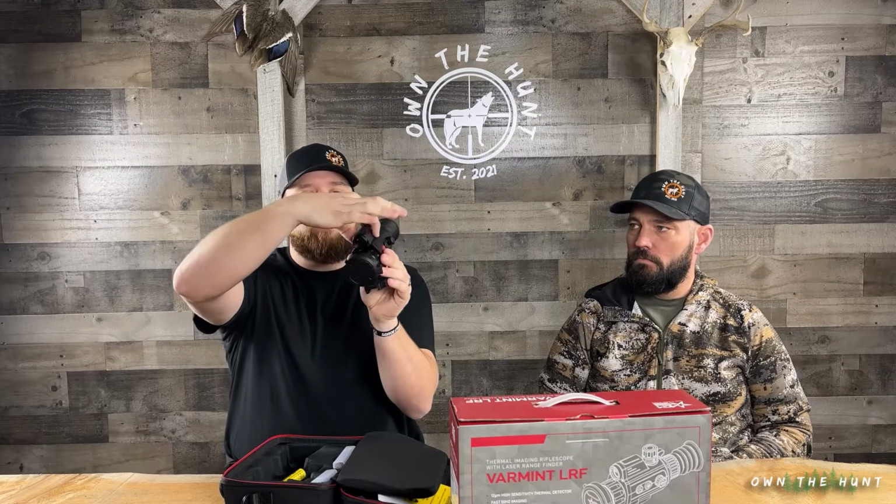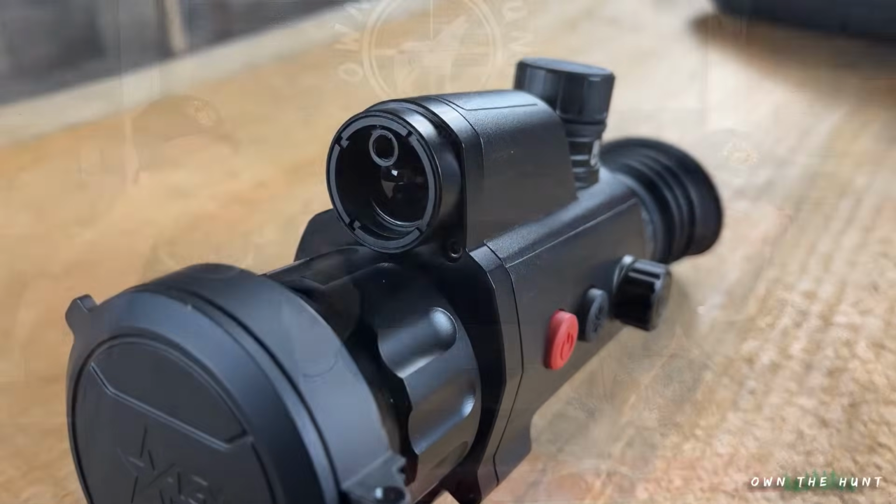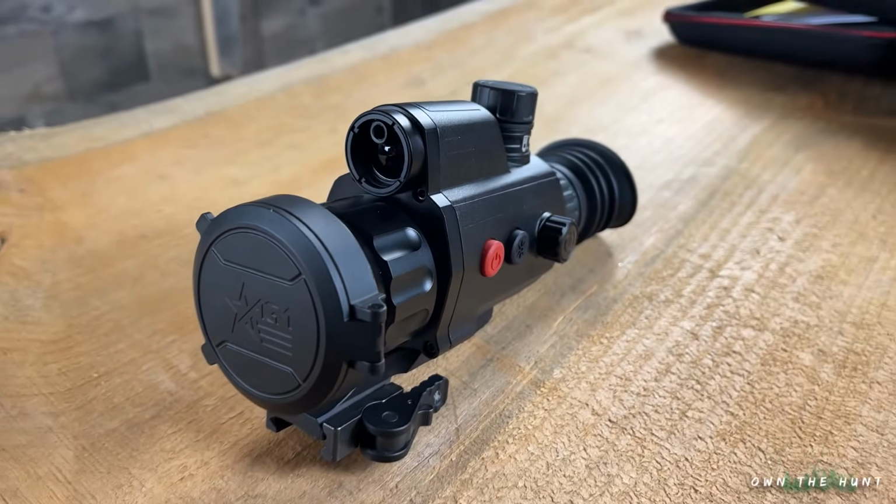The laser rangefinder is up here on top, guys. I'll get you a close-up of that. But basically, it sits on top of this. It's really nicely done. It's streamlined. I think they did a great job with it. It doesn't protrude really aggressively and look terrible.